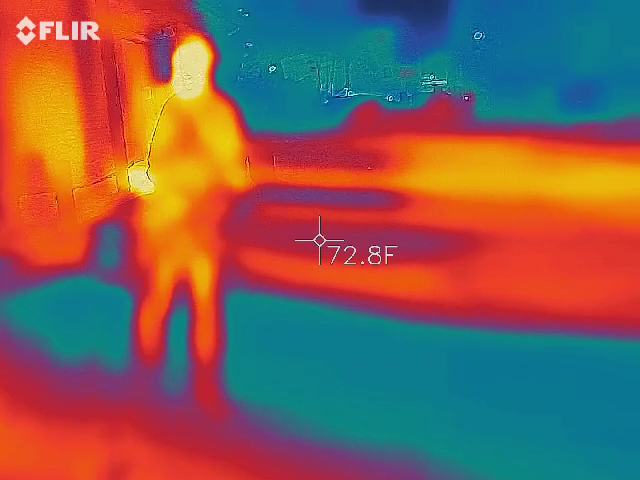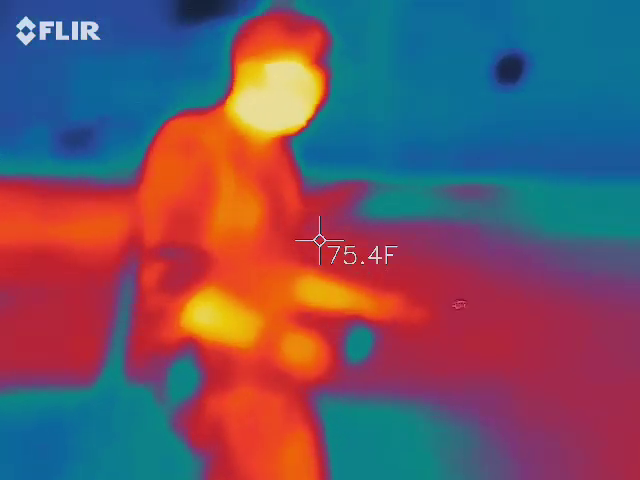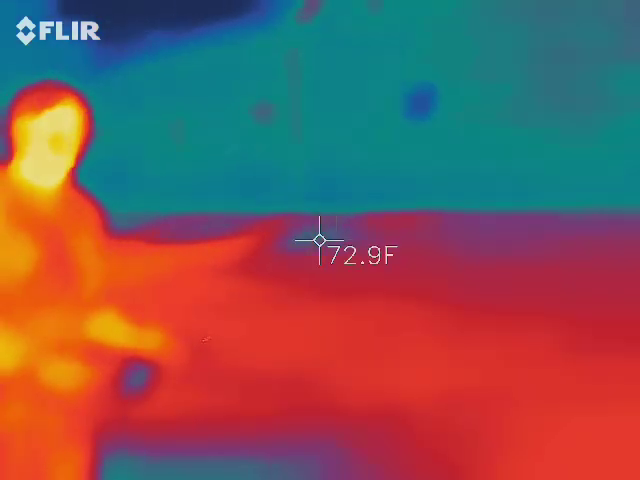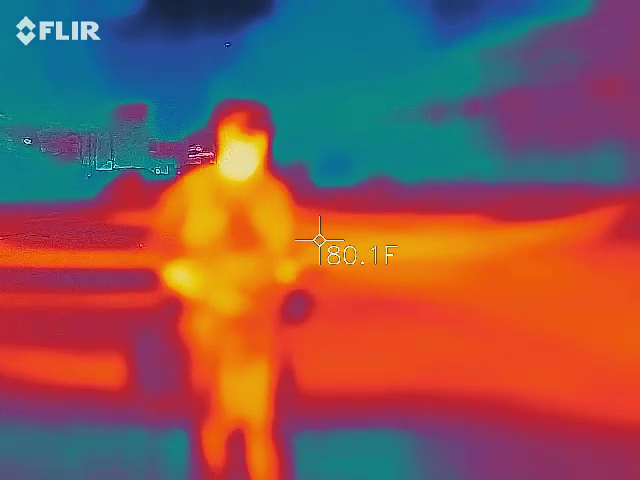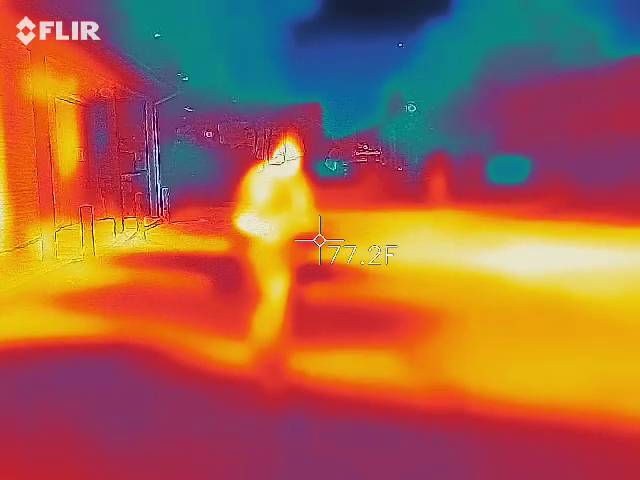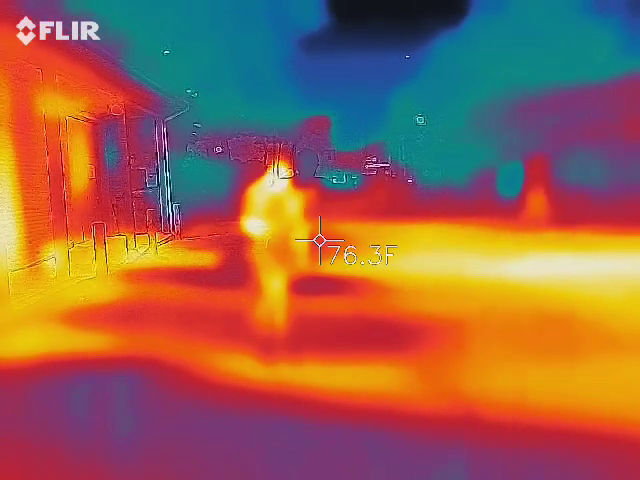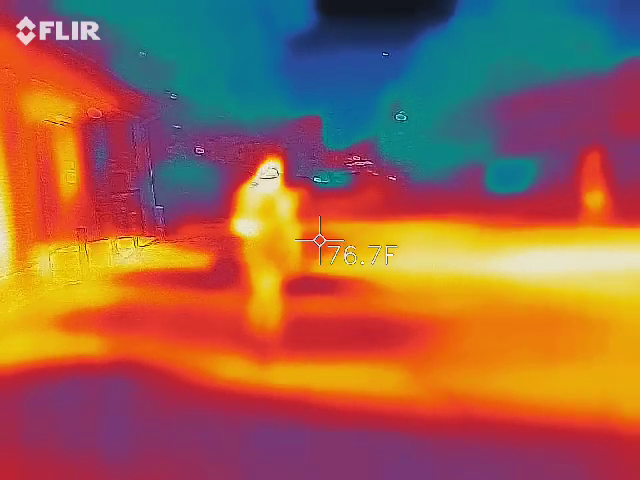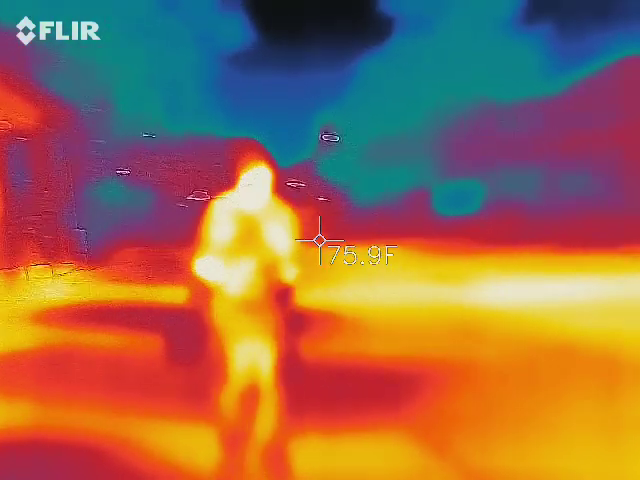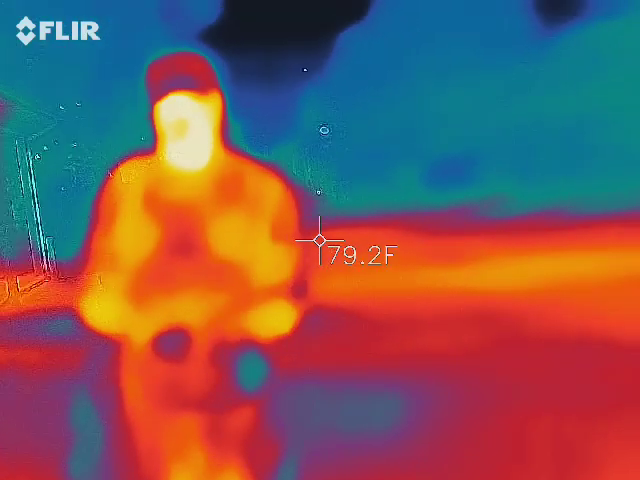Like try to get it up to 1, so that way we can actually get some kind of activity. 2.5. 2.0 and 0. 2.3, 0.